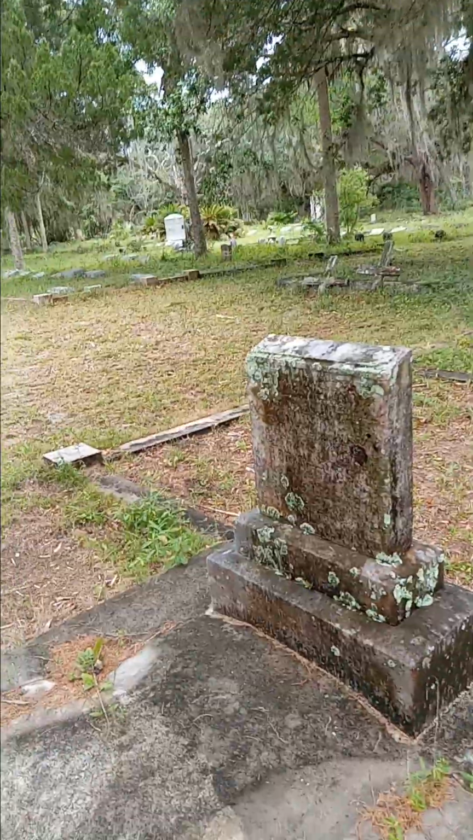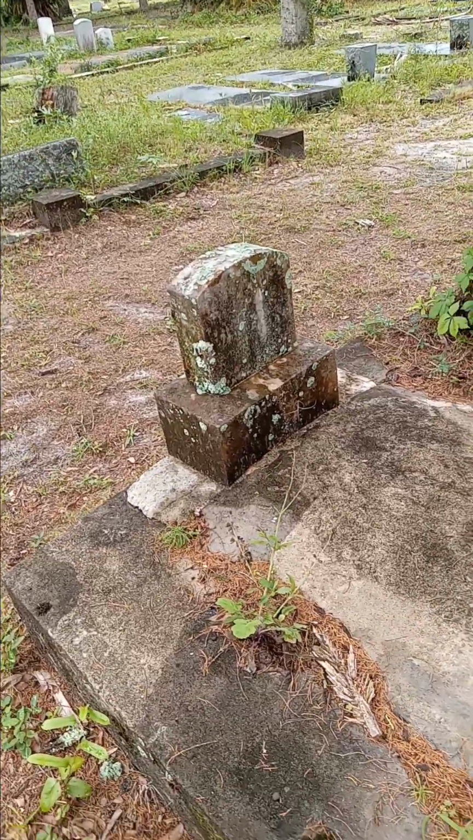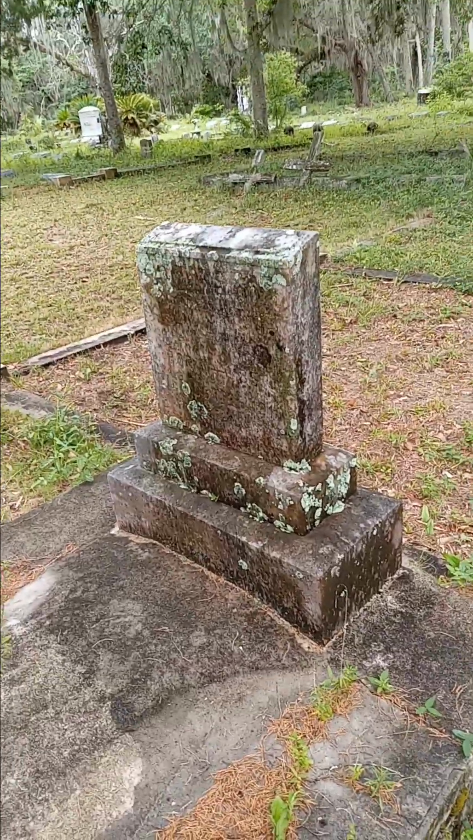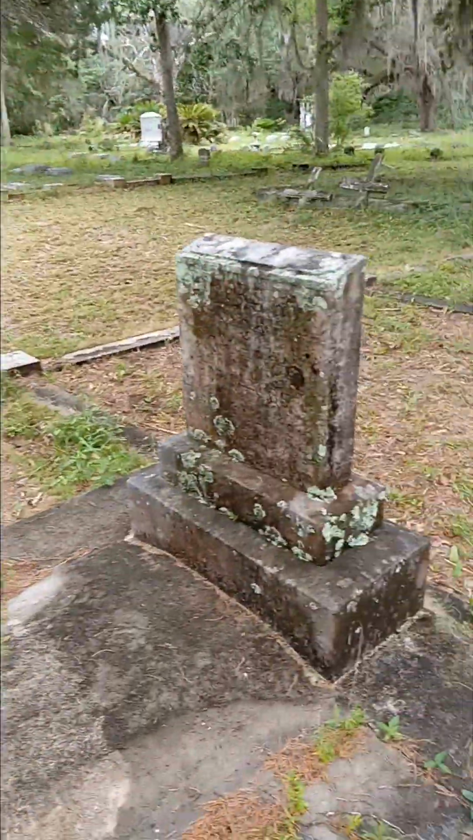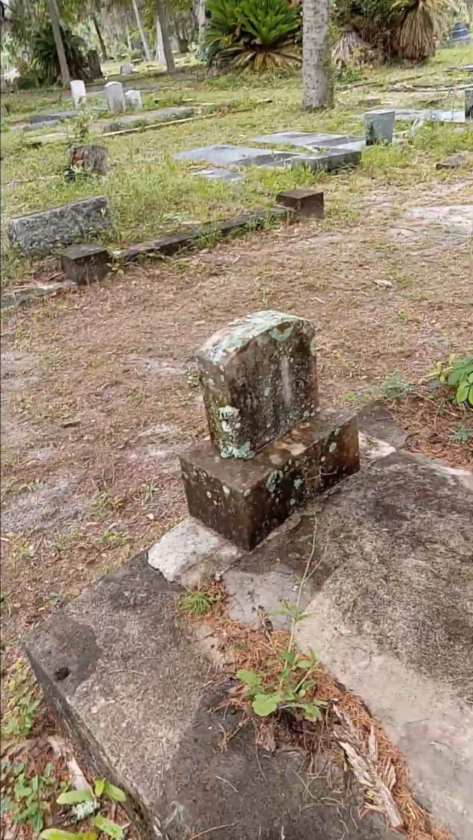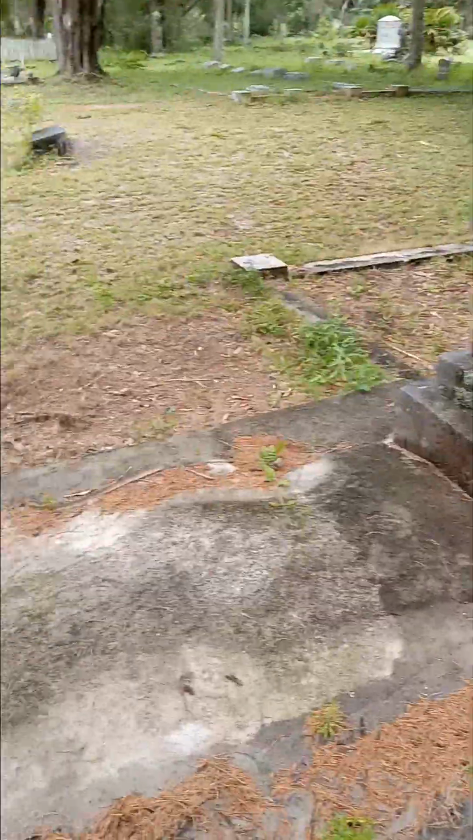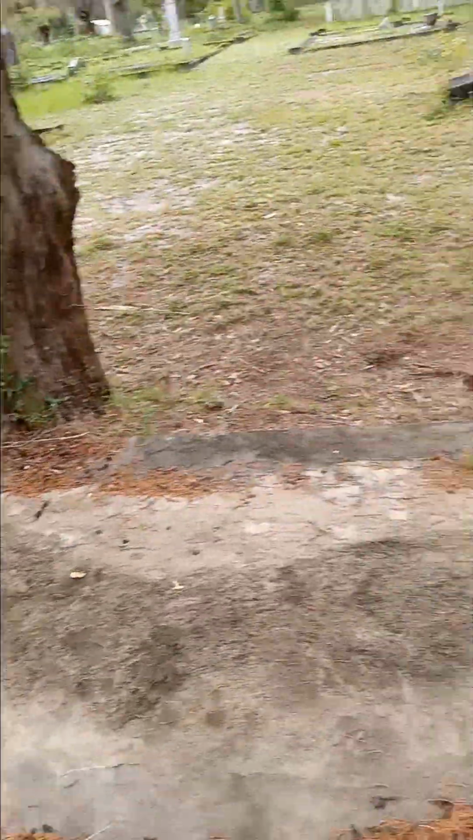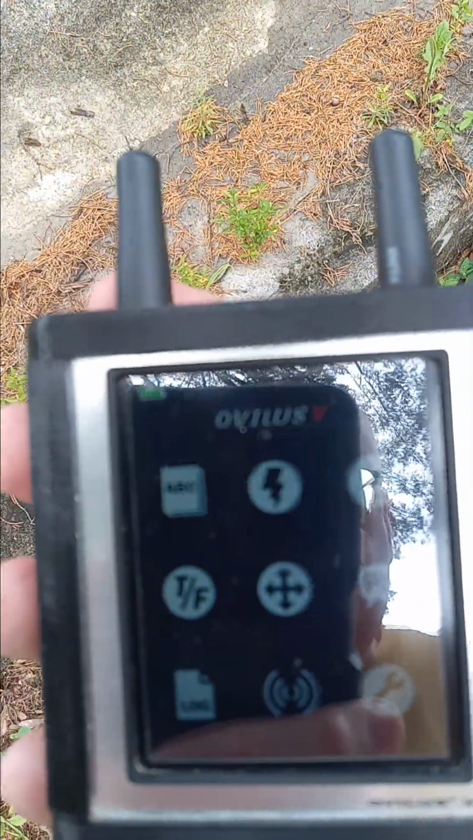If you were actually from the cemetery that got destroyed during the hurricane in the early 20th century, between 1900 and about 1905, which cemetery did you like better? The Lafayette Park Cemetery in Apalachicola, Florida, that got destroyed during the hurricane? Or do you like this Apalachicola Cemetery better? So just give me the name of the cemetery that you like the best. And I'm going to use the ABCs.